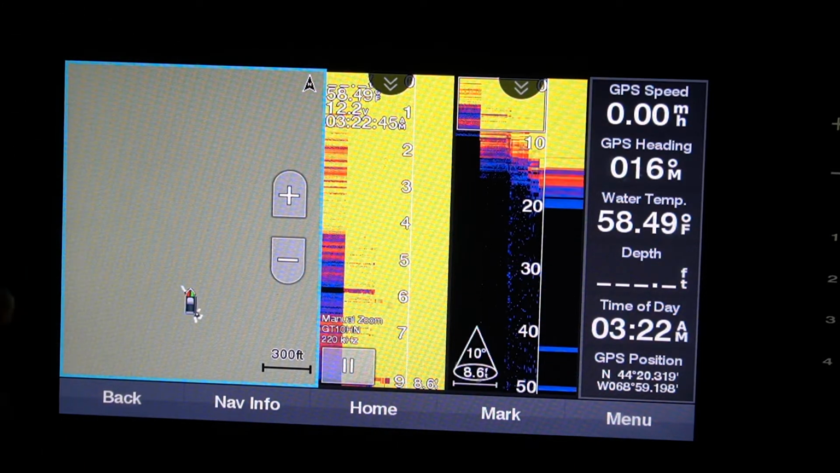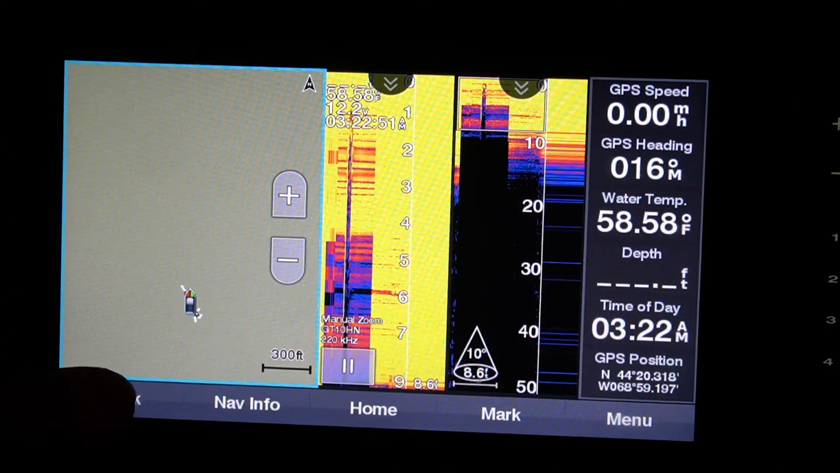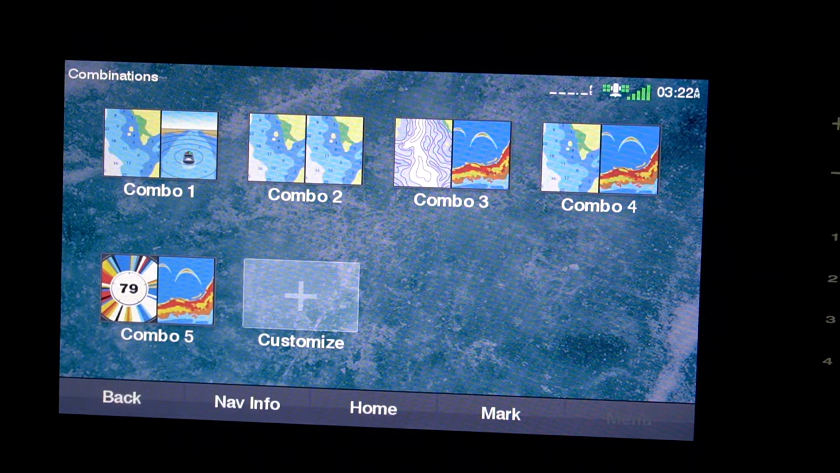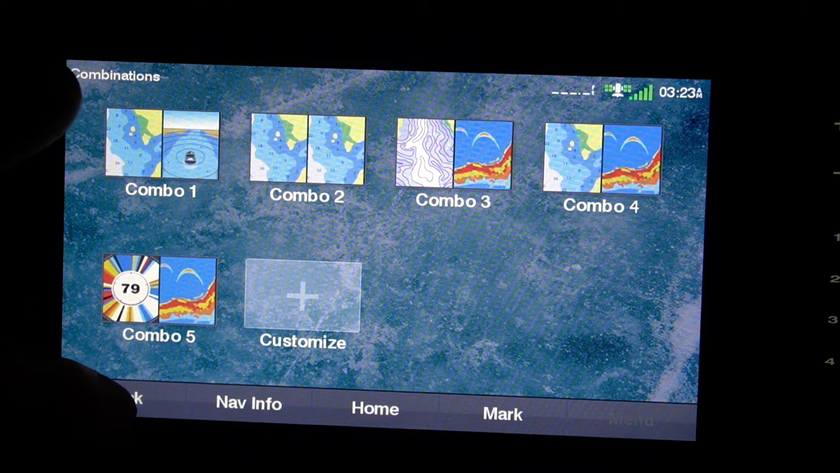So to give you a better idea, I'll go back and actually give you the water temp and all that kind of stuff. That's really cool as well. So let's go back here. I don't know if you all can see that, but there's actually numbers there showing where the depths are and giving you a good idea exactly where those things are. Let's go back.